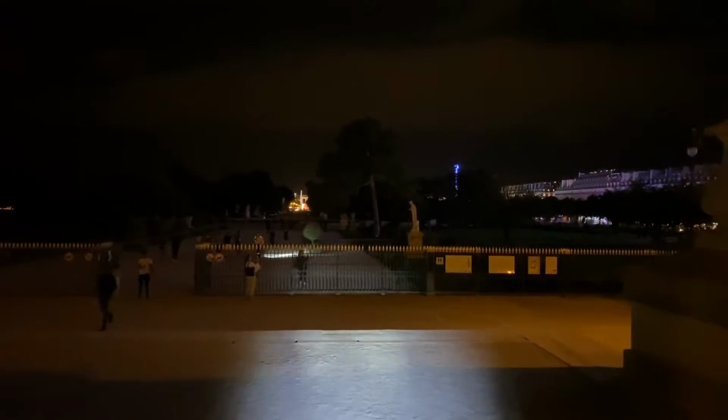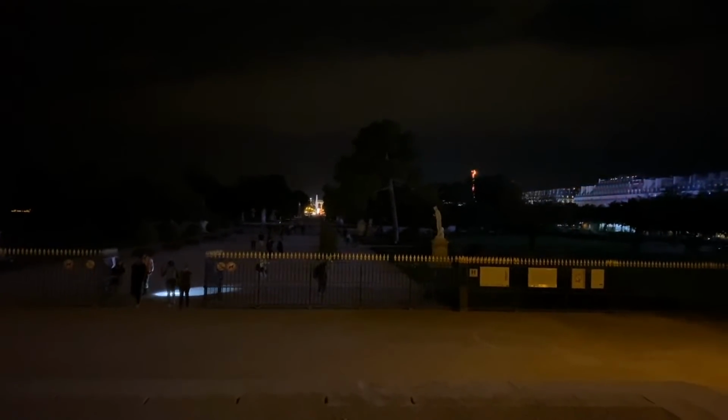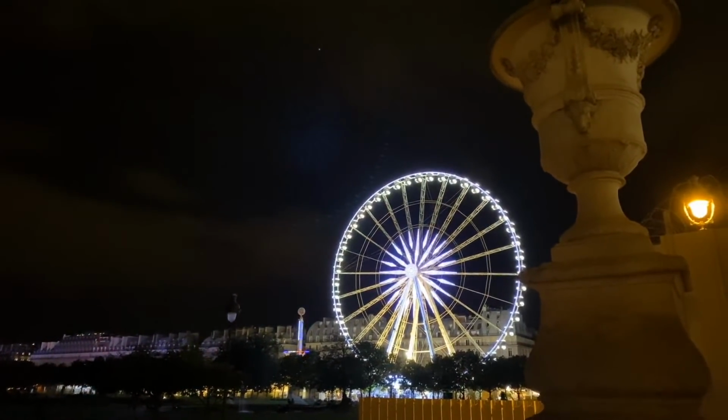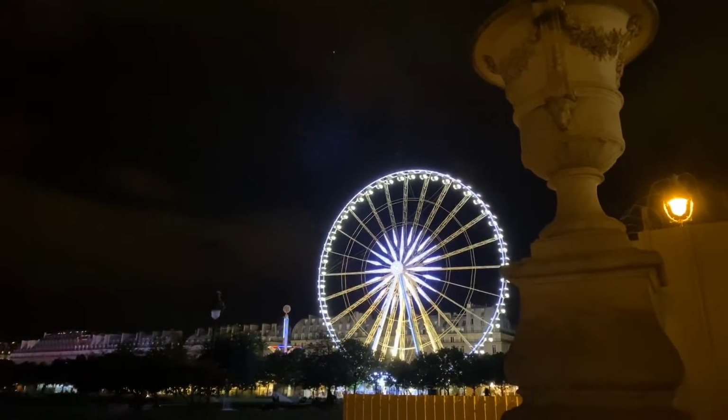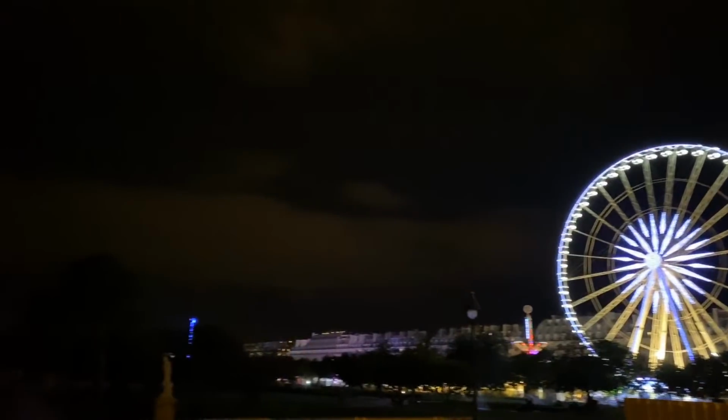So interesting, the Tuileries Gardens are still open, even after dark. So I think that's part of the initiative where they're leaving certain parks open to encourage people, I guess, to social distance. Or, that's a nice composition here. Sort of. So anyway, that's where the temporary amusement park is.